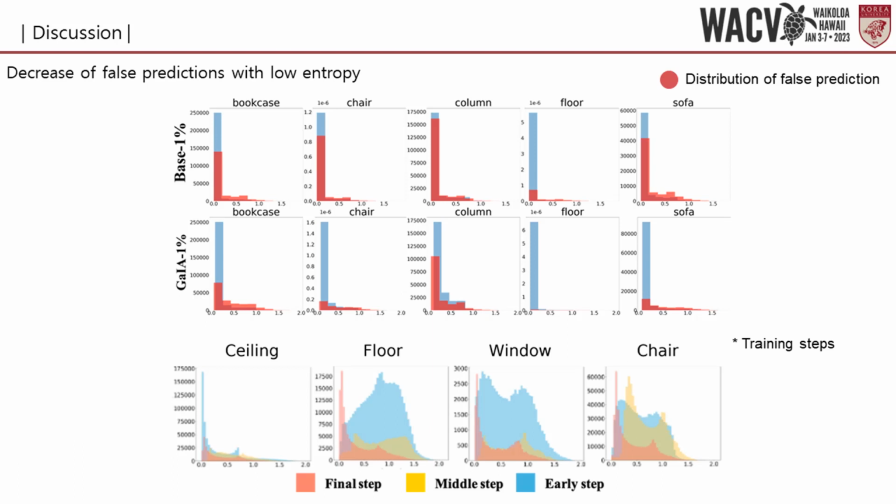Hence, the entropy distribution was examined for each class and the distributions of true and false predictions were compared. In both figures, GaIA alleviated the number of false predictions with low entropy. In other words, GaIA resulted in the reduction of false prediction with high reliability.